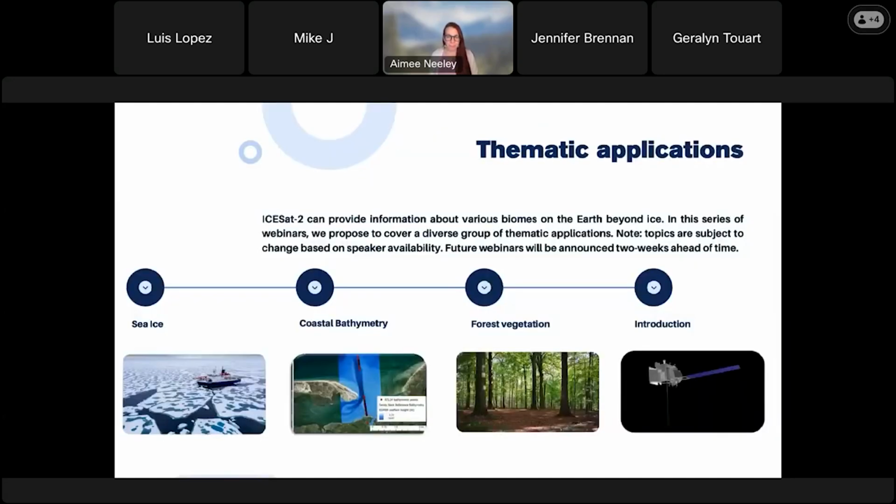So I mentioned that this is actually the fifth. We've had four since we started, actually this month last year. We've had one on sea ice. We've had one on the new bathymetry product, ATL24. It's a coastal bathymetry, shallow water bathymetry product. We've had one on forest vegetation and an introductory one at the beginning where we covered ICESat-2 and also gave an overview of OpenAltimetry, which is another tool or resource you can use to access and visualize data.